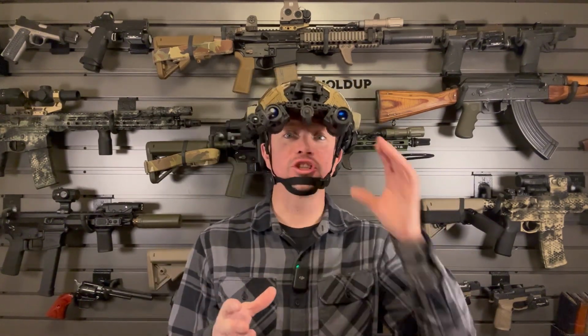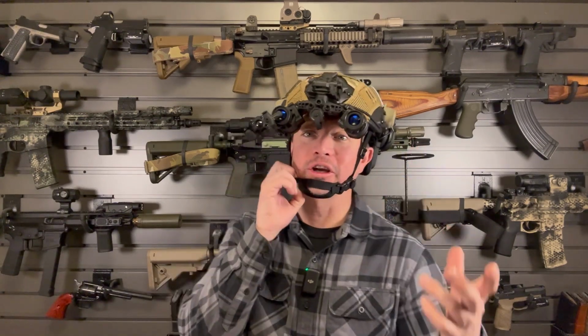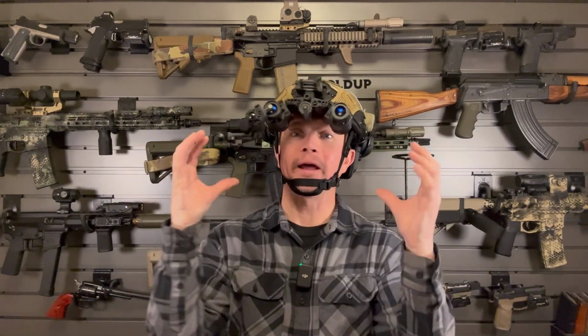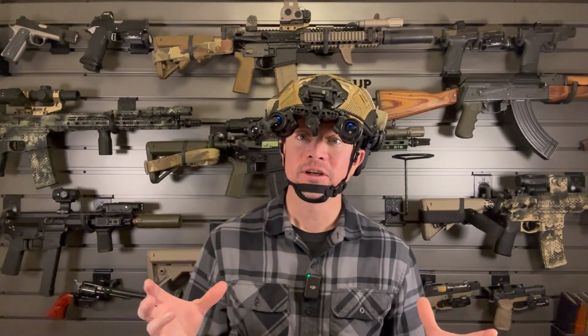If you do want to just look through your night vision, I just close this eye, and then it's like looking through a monocular, like a PVS-14, on this side. But if I open both eyes, that's why they call it fusion. The thermal and the night vision is fused into one image that I've found is really easy to deal with.